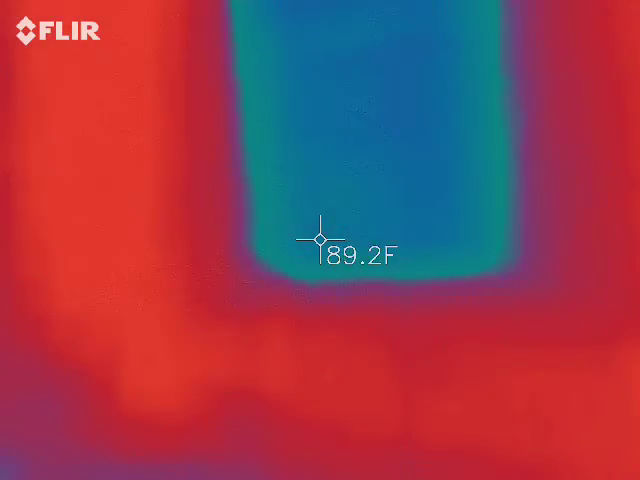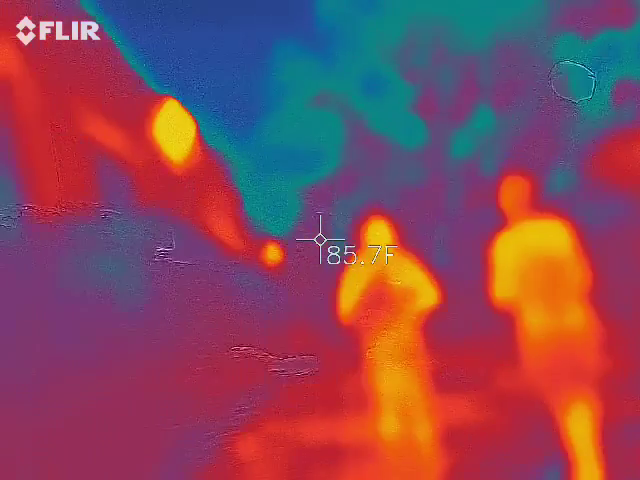Watch out, there's a pole here. Almost walked into it.